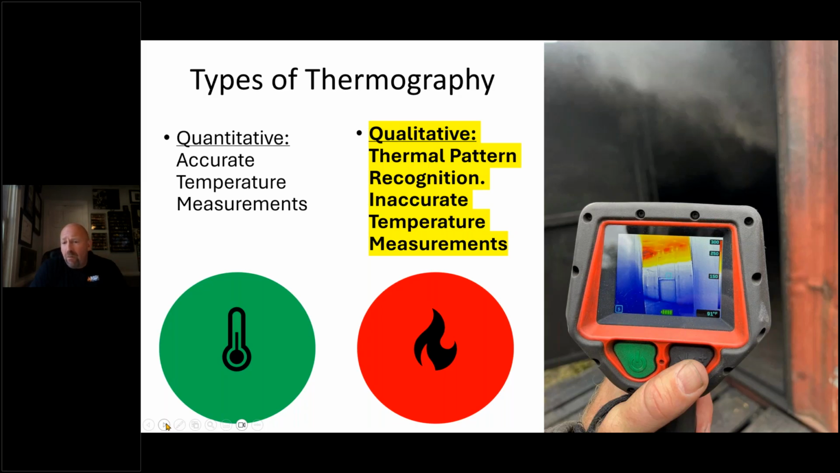In survey mode, this camera showing yellow at 150, red at 300. Now, is that how hot it is? Or is that an estimate? It is an estimate. It is a scientific guess, and we're going to show you why.